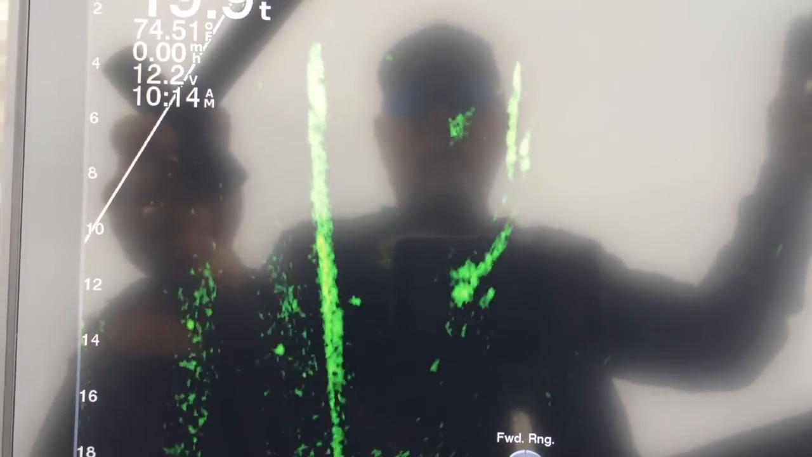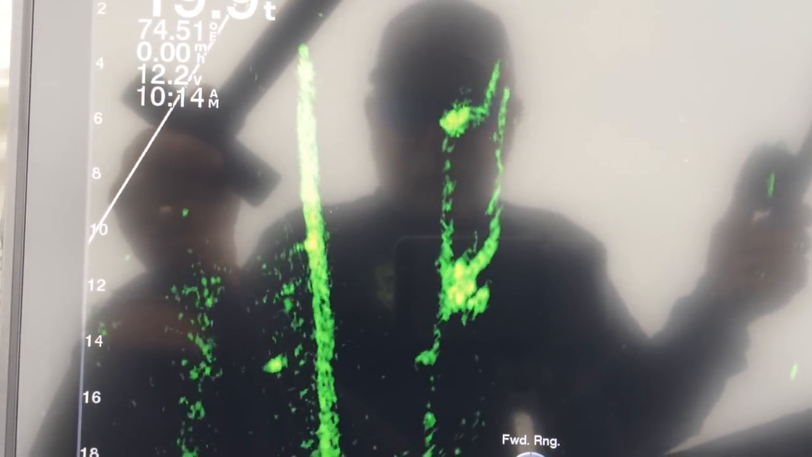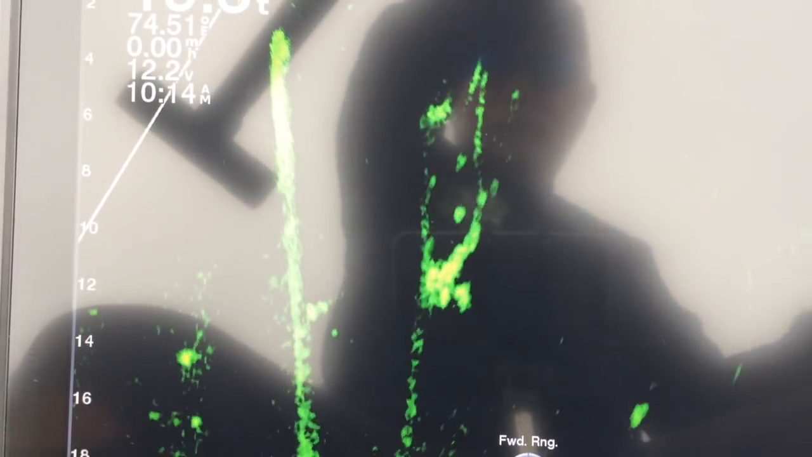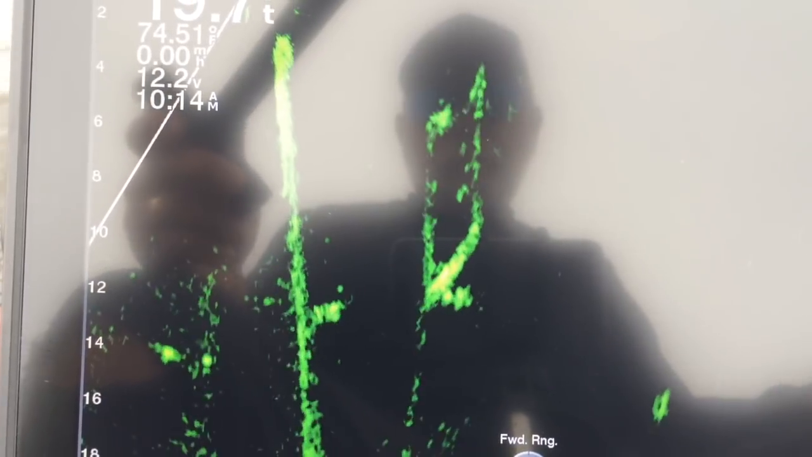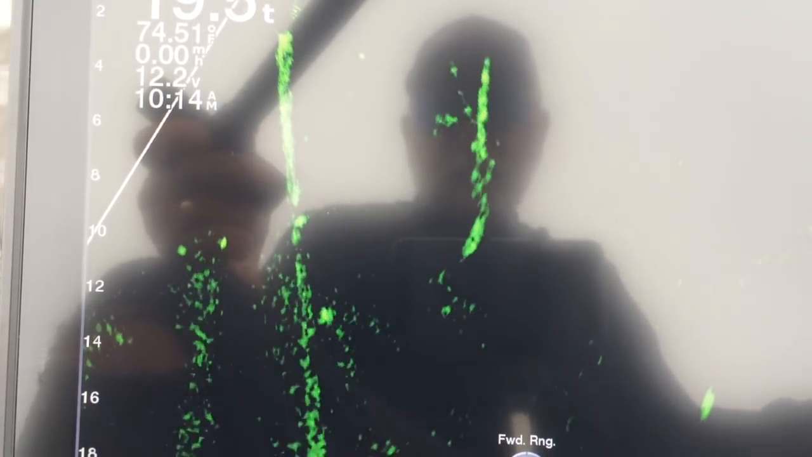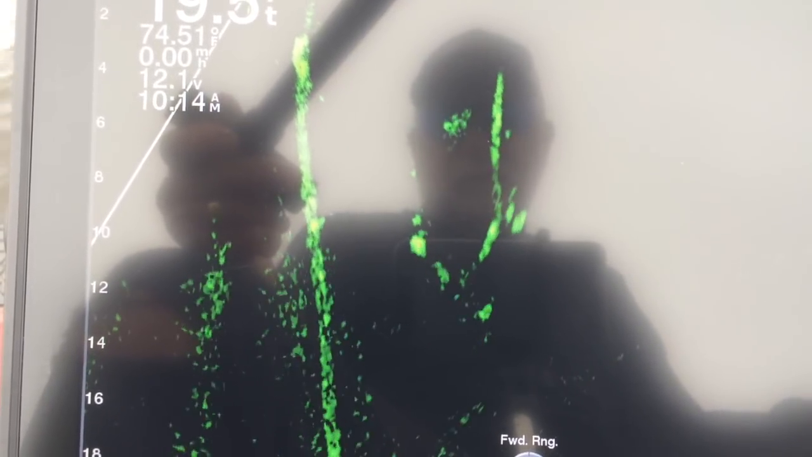How deep are they? 12 feet down. That's got to be crappie right there. He's going behind the tree. Heck with him. I'll go with those that are 10 feet out. Here he comes. Up, up. Does he want it? Yeah, oh, swing and a miss.